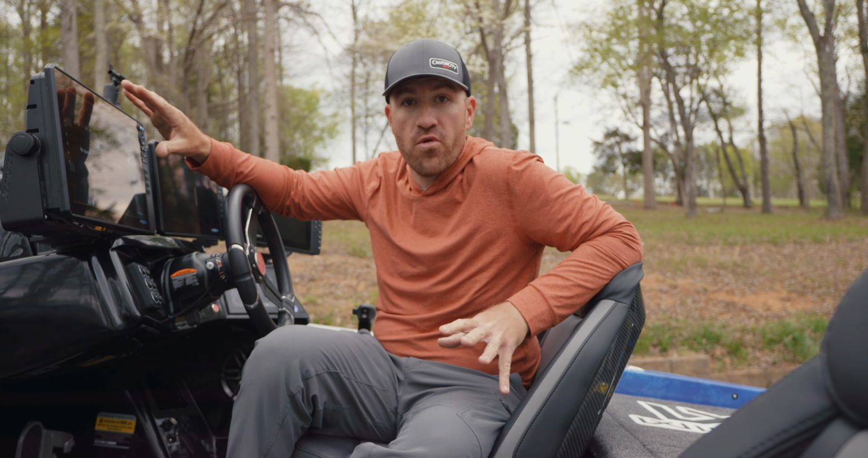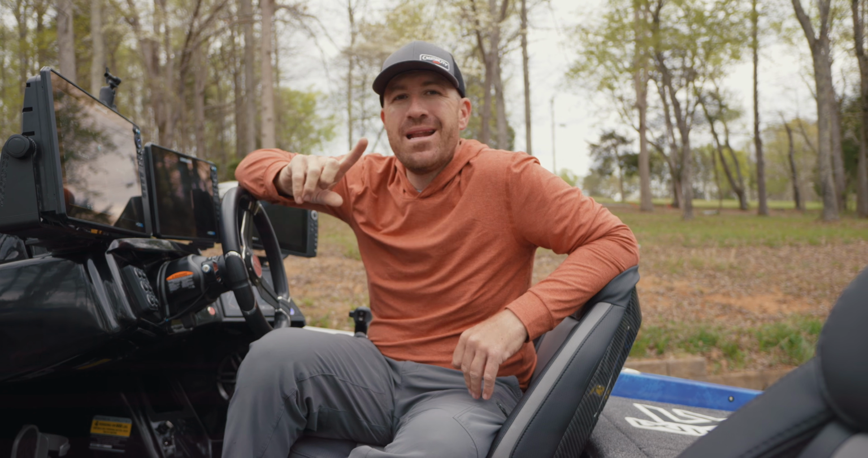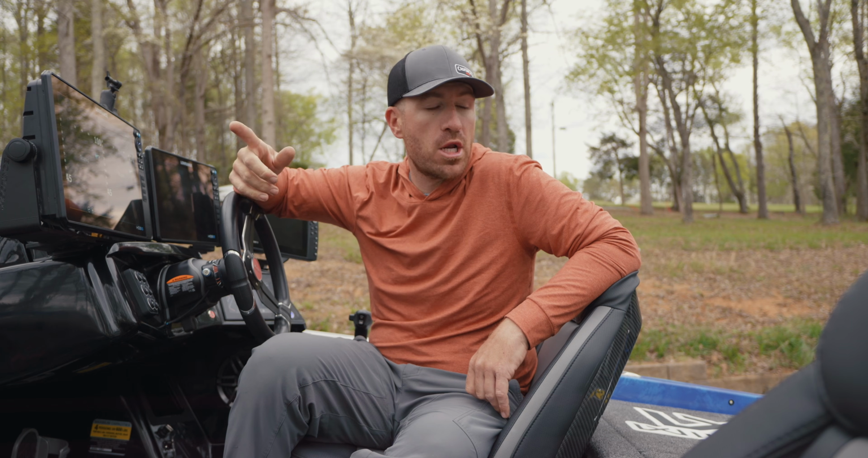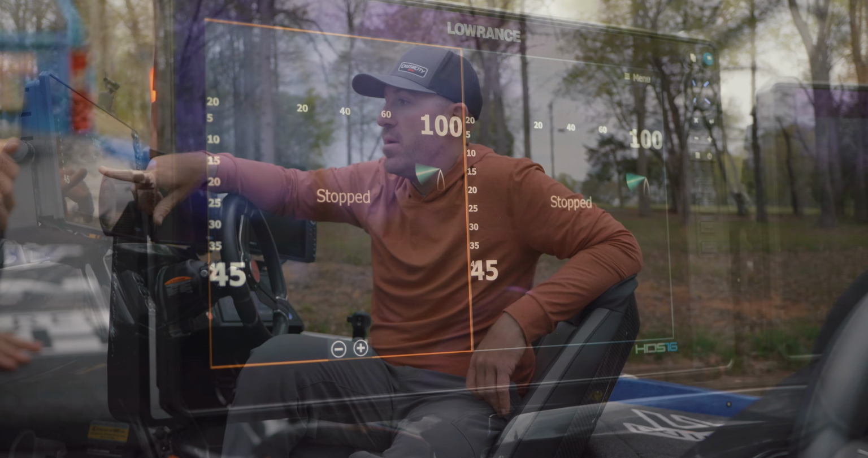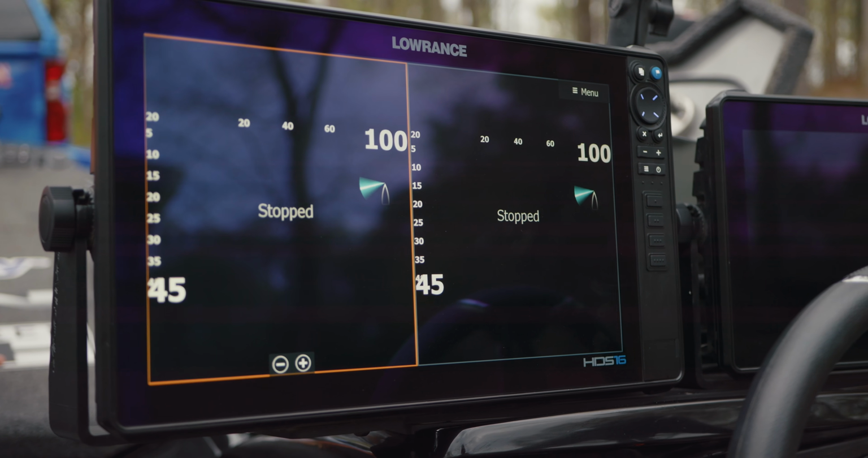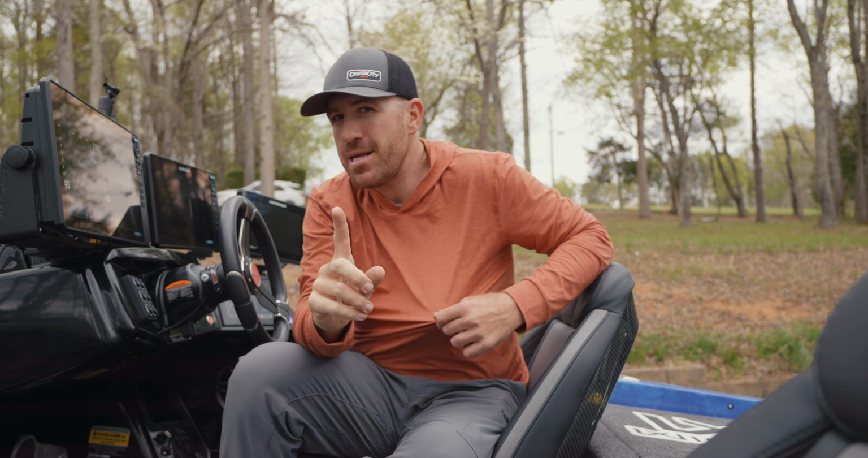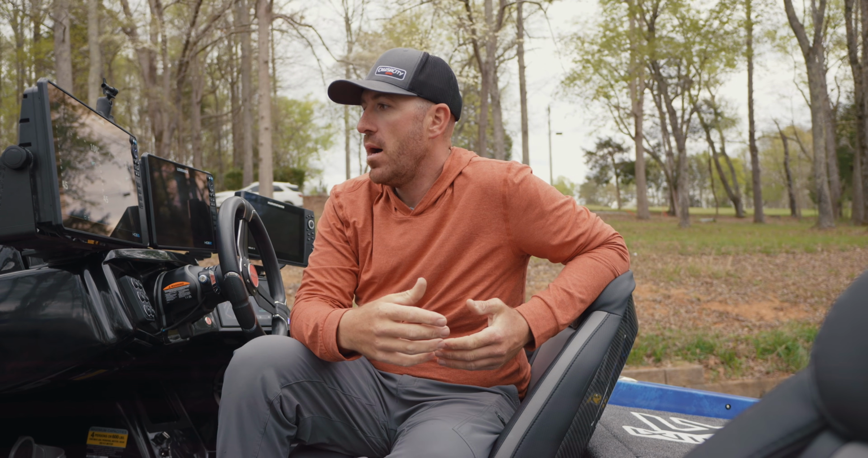Love this unit overall. I would love to actually just run one unit. And so the reason why I'm running this right now is I'm running both of my active targets, my left and my right, off of this one unit. So I literally have them run left and right off of the unit. That's exactly my setup right now. Now, this being said, that is what I prefer.